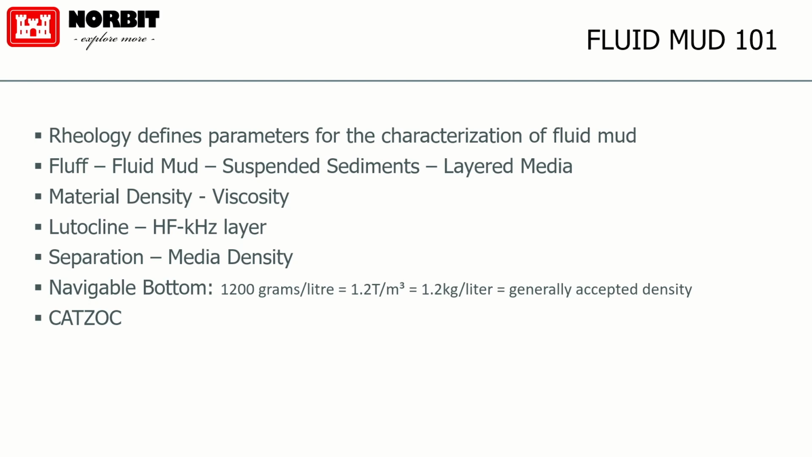So generally, the higher frequency hits that lutocline. And the lutocline is not the navigable bottom. Ships can travel right through it. And then, if you've got a lot of suspended sediments further down.